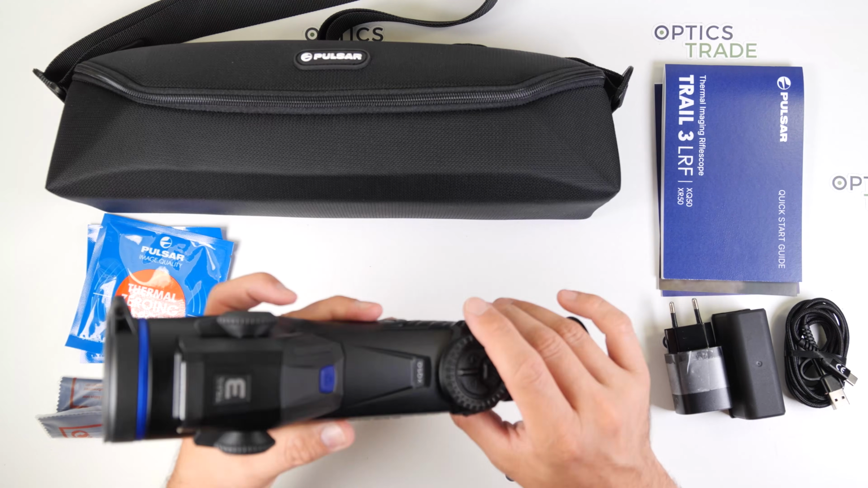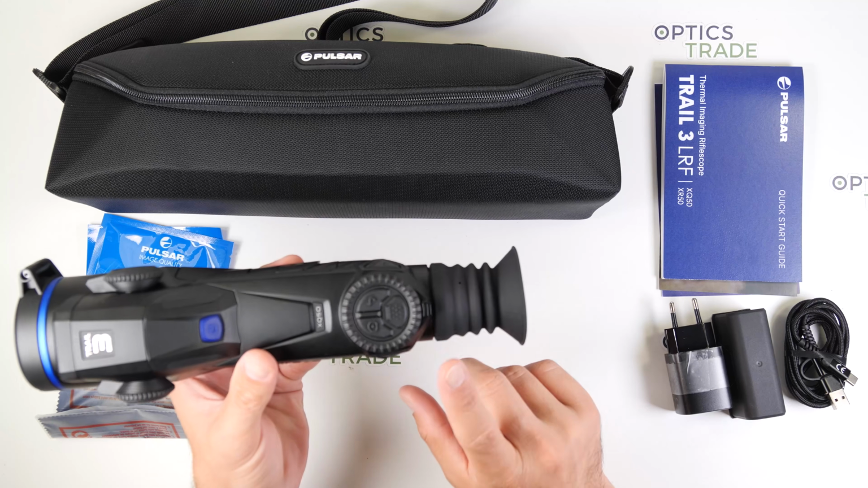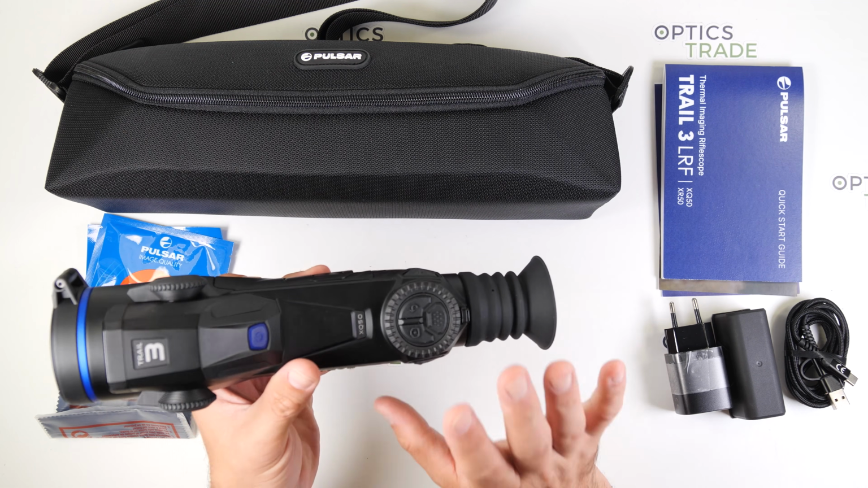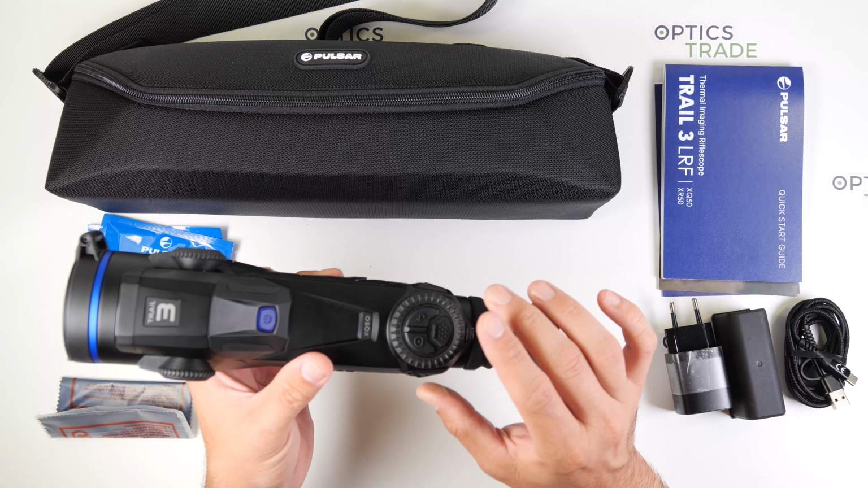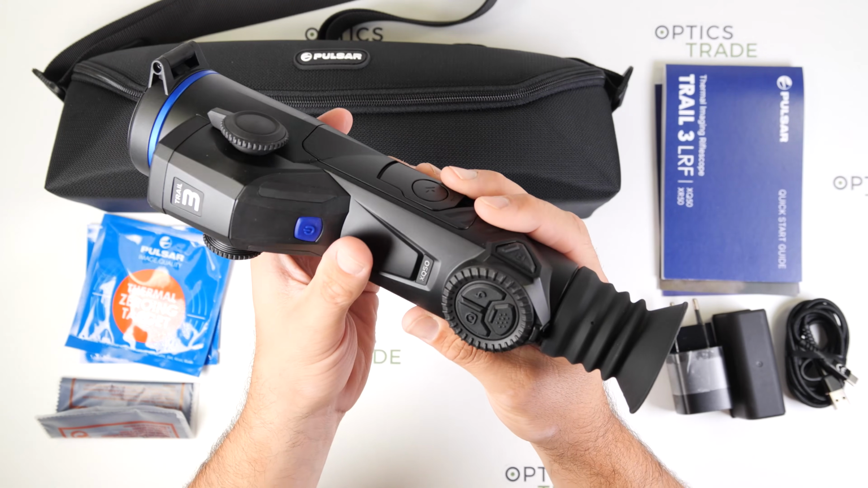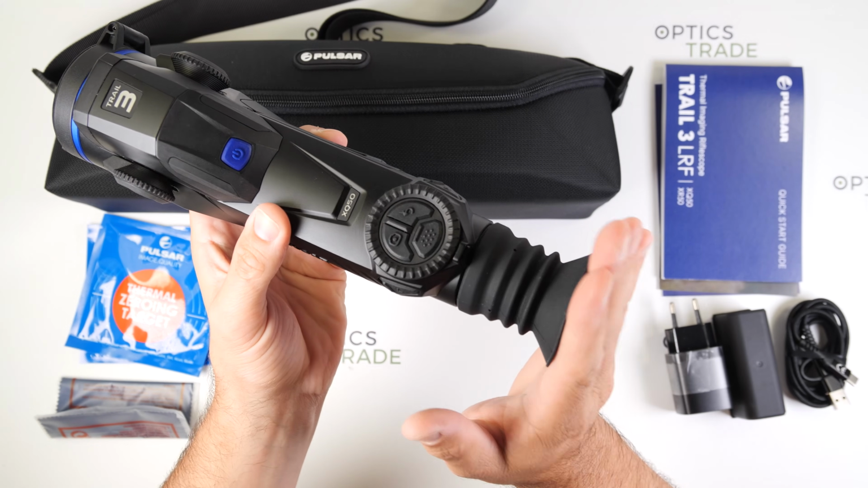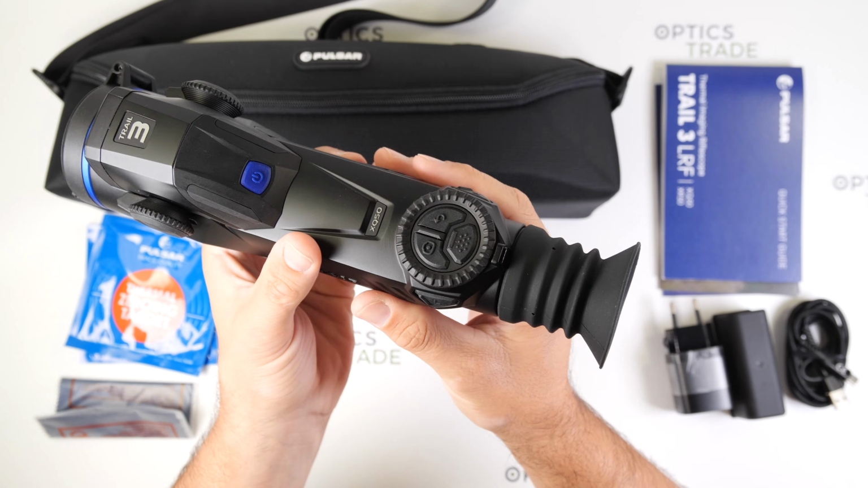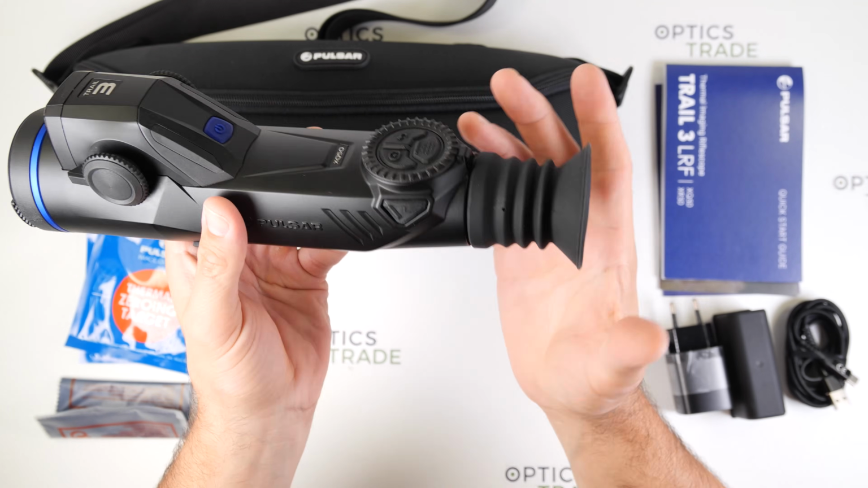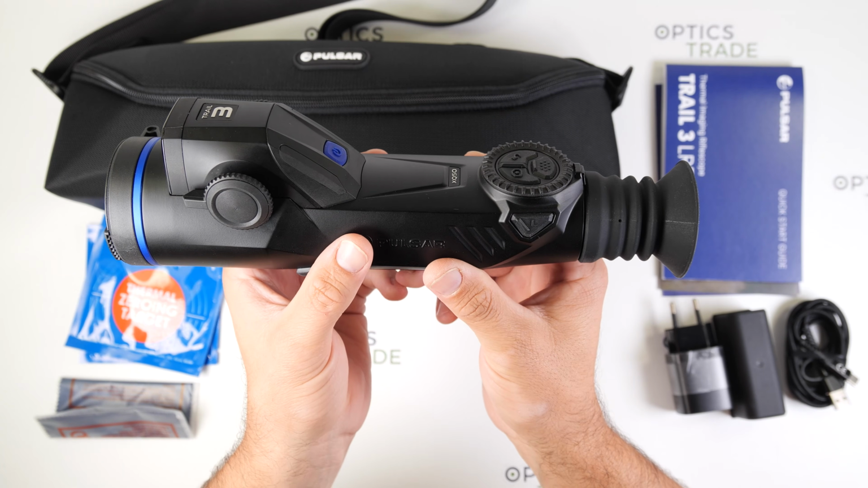Both models can take videos and photos with a resolution of 1440 by 1080 pixels, and both have an internal storage of 64 gigabytes, which is really a lot, so you can make a lot of videos or photos. The display, when looking through it, is very nicely large, and I have to say it is very comfortable to look through the device, and aiming through it is very easy in my opinion.